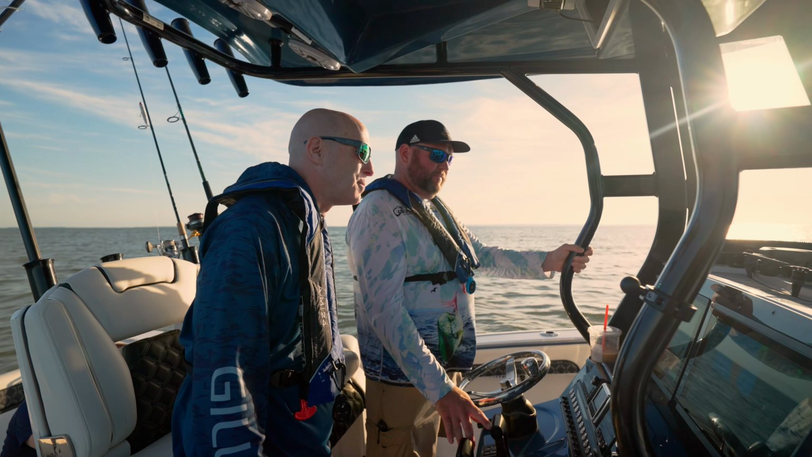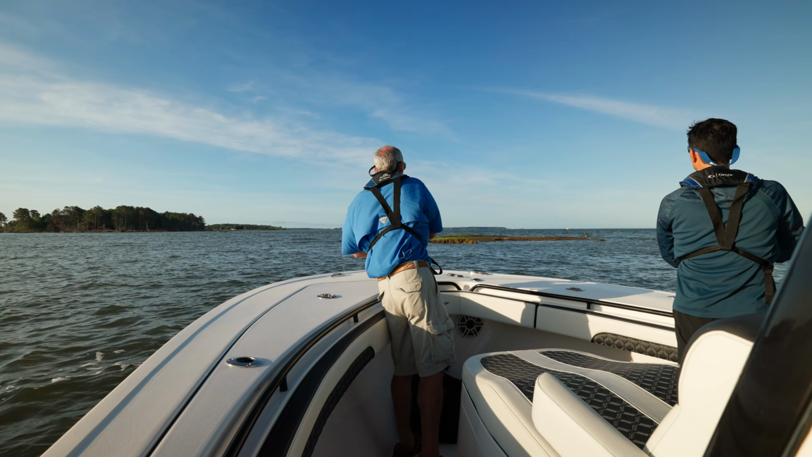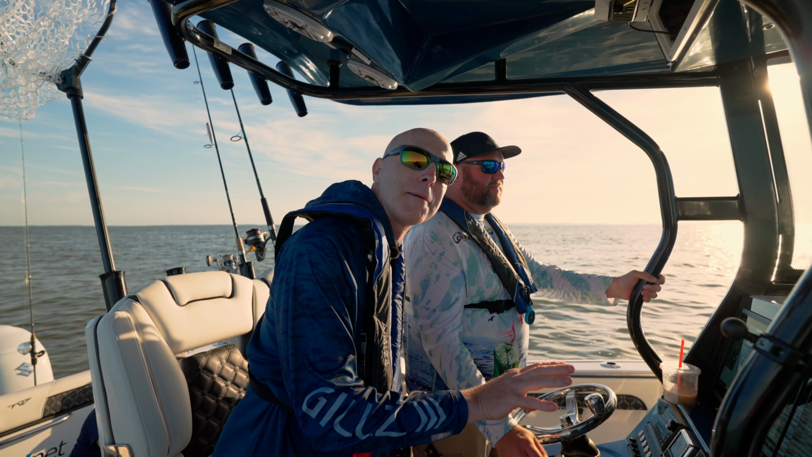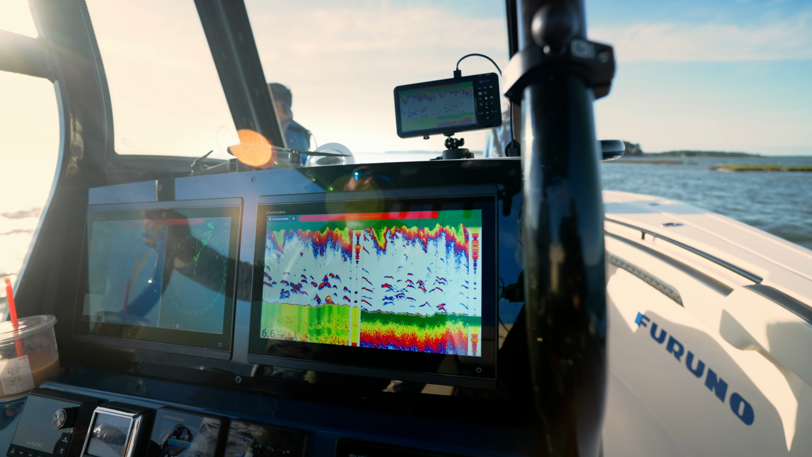All right, guys, so we got some nice fish passing under us right now. We'll take a look at the fish finder, show you guys what we're looking at, and see how it's going to help us put us on fish. Not a lot of bite going on right now, but we're going to use this to our advantage and see what we can come up with.